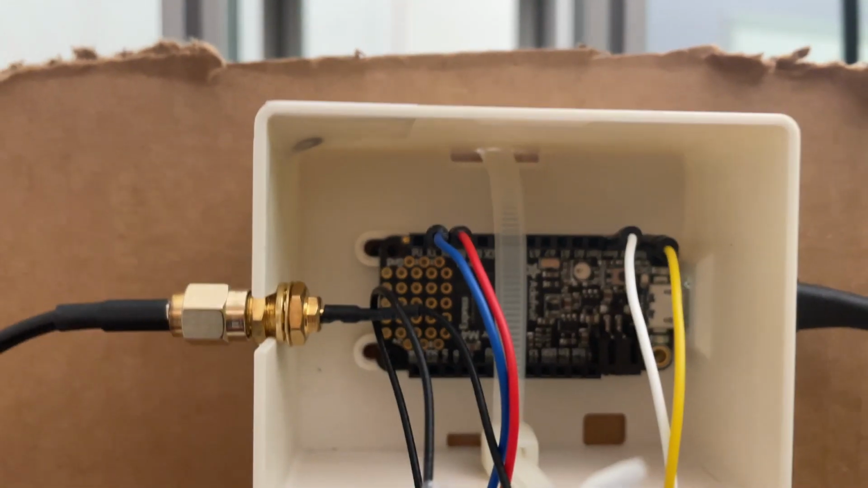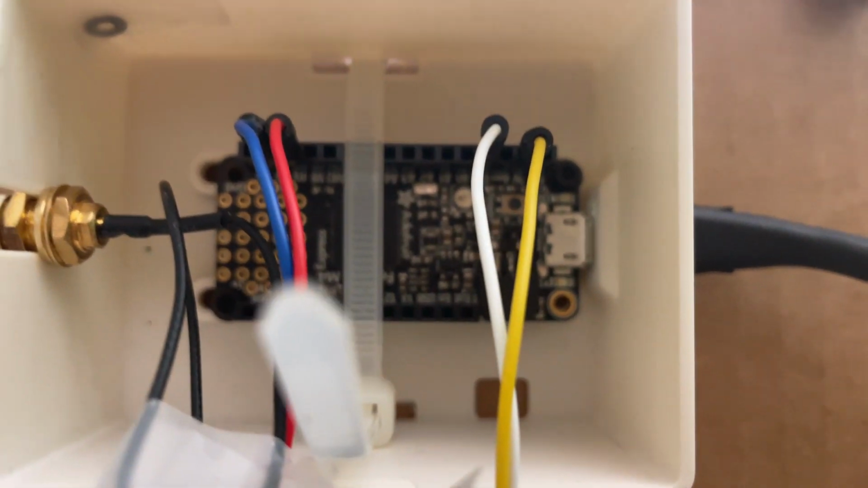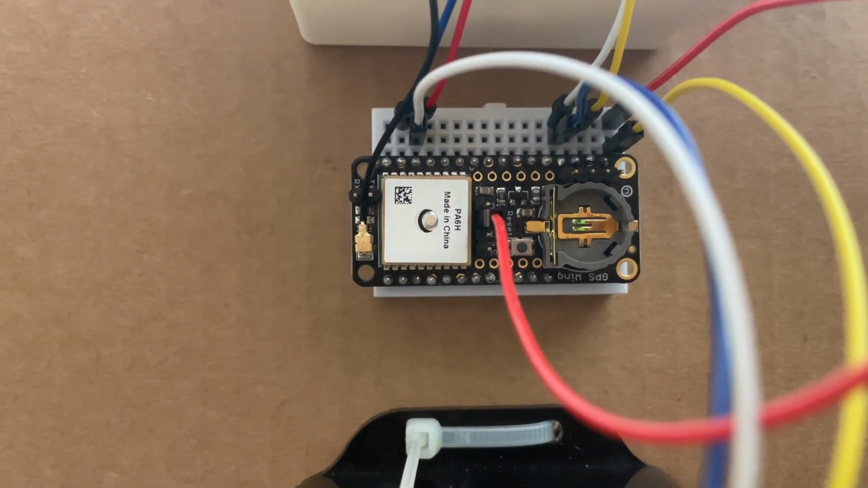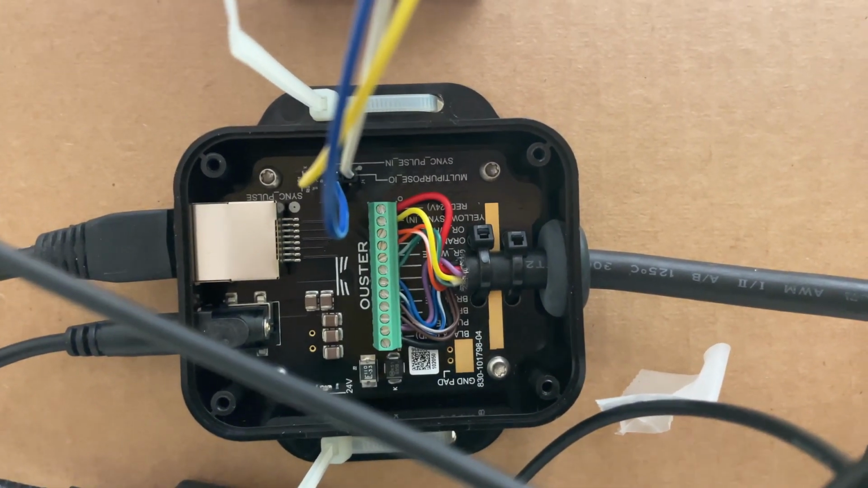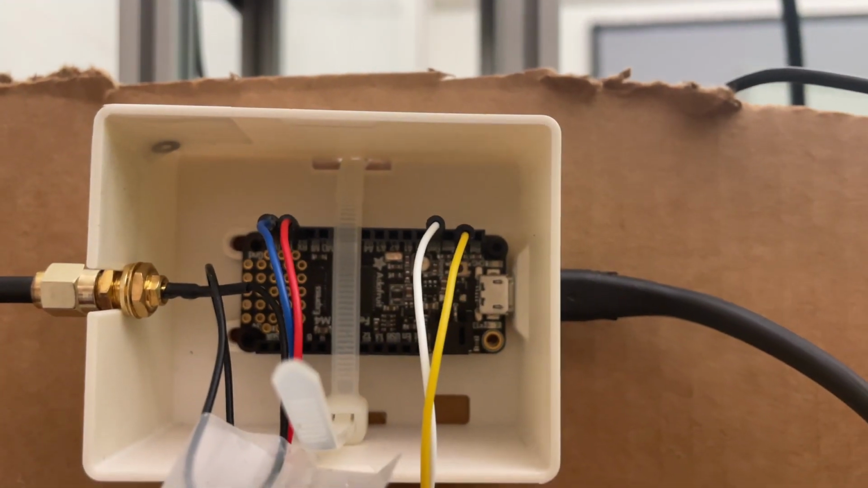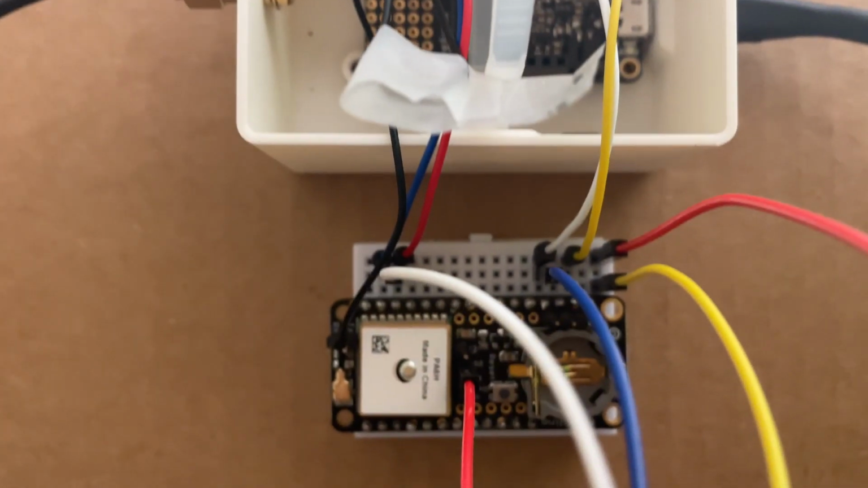We have three components, right? We have the Adafruit Feather M4 Express microcontroller, the Adafruit Ultimate GPS Featherwing, and the Ouster OS-0 Series D model, I believe. And so they're all linked together. I'm not sure if the Feather, the microcontroller, is strictly necessary for this application, but we've got to plug it in anyway to provide power via USB from the laptop.